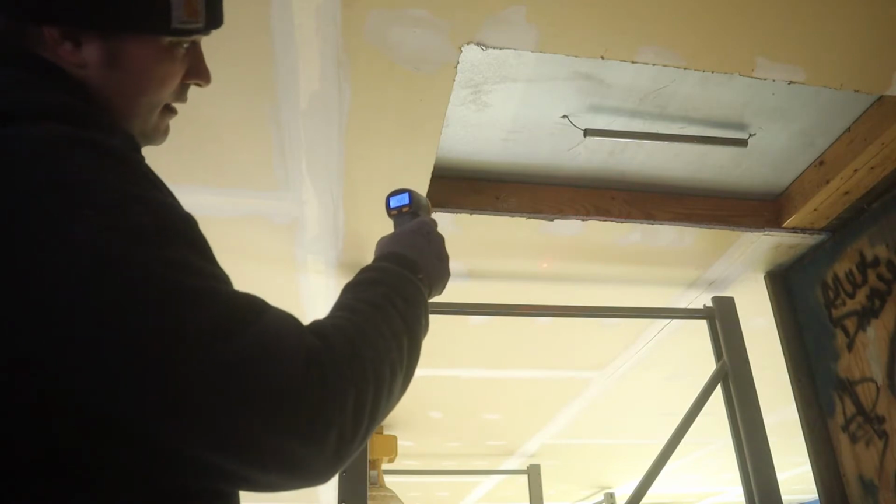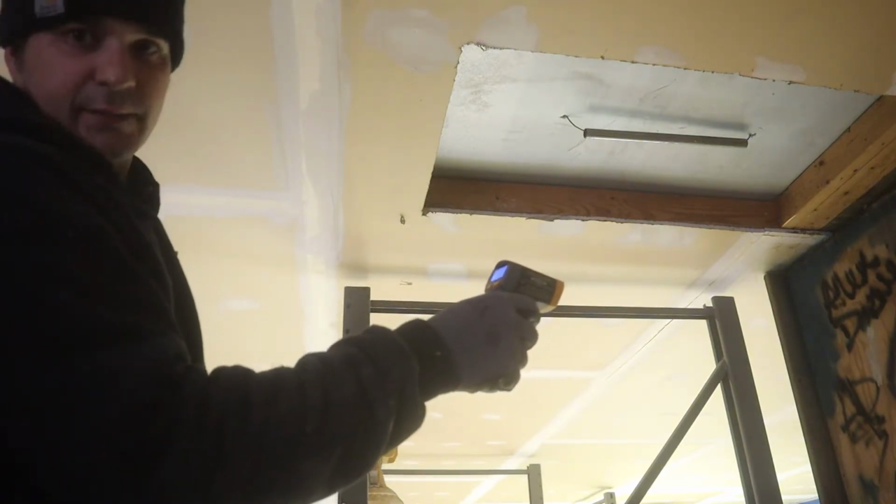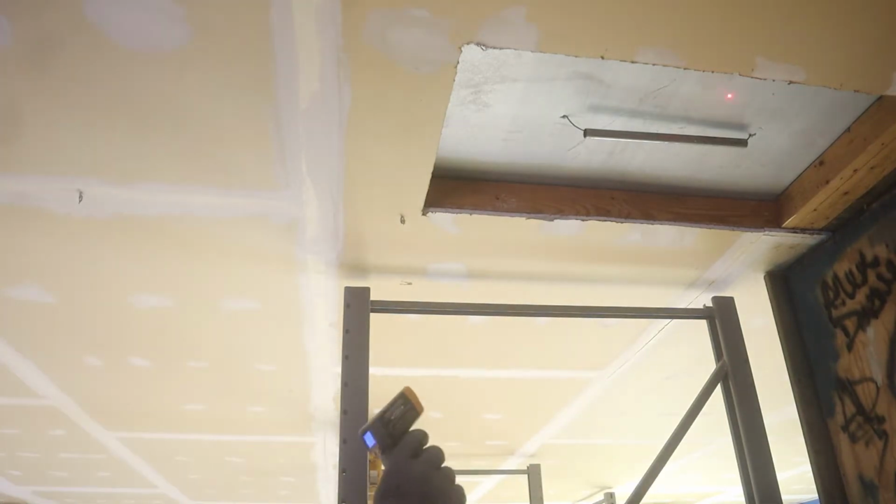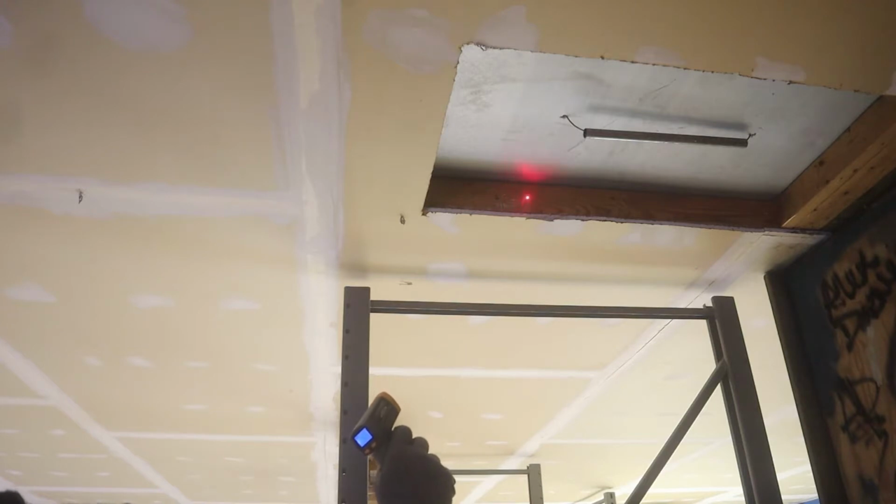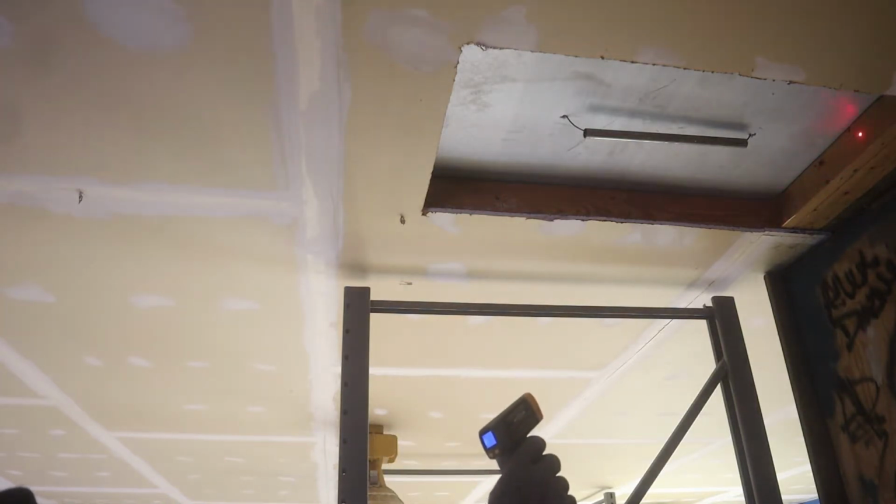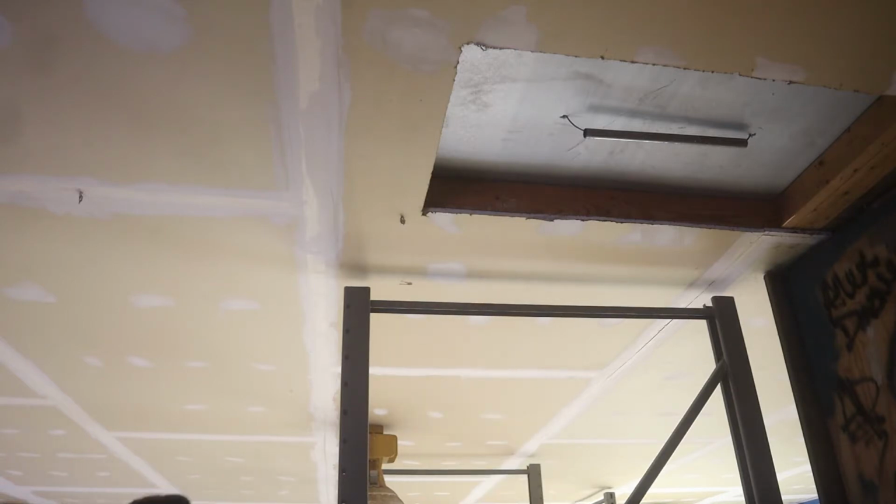So it says the ceiling is about 50 degrees, the wall is about 50 degrees, and the styrofoam's 52. So that's good. It's holding everything at the same temp. Yeah.